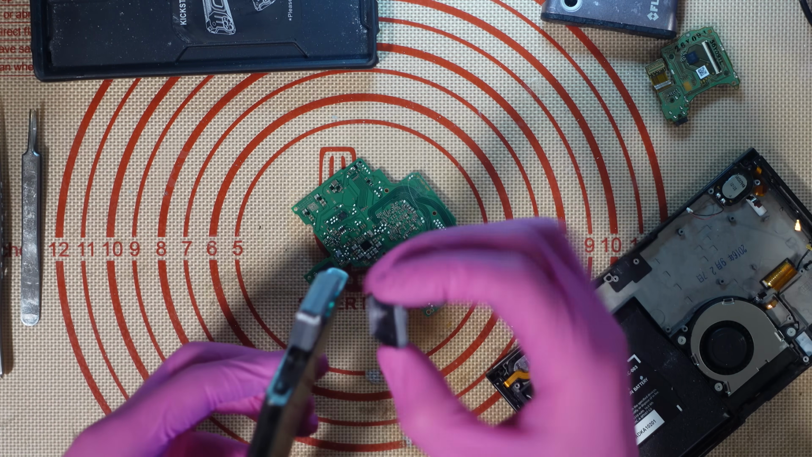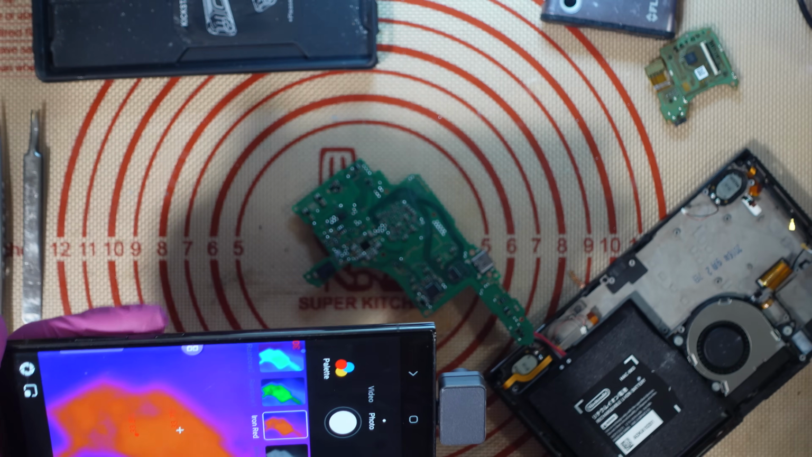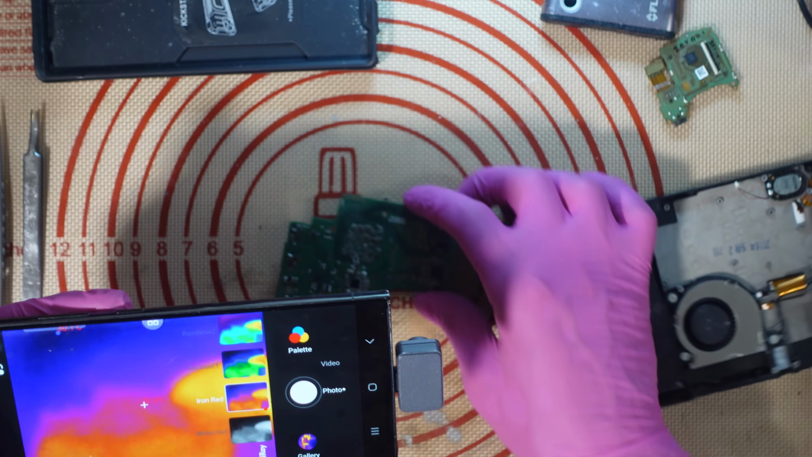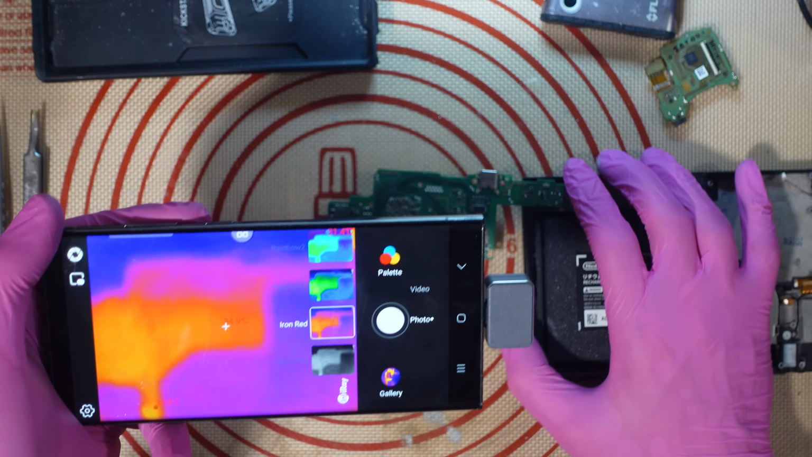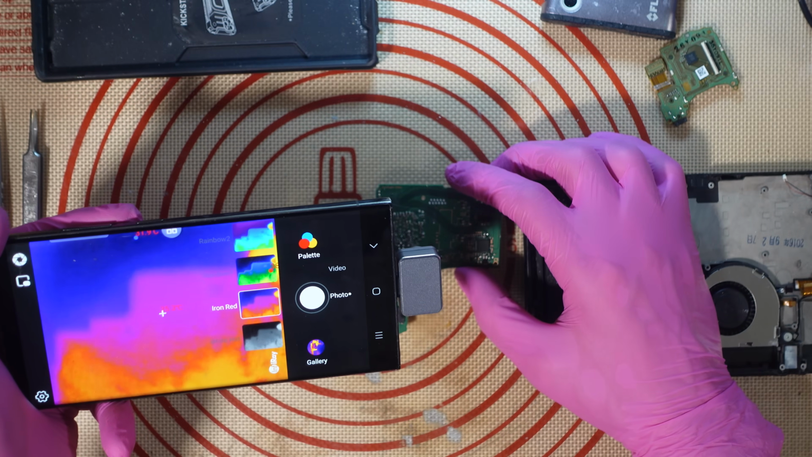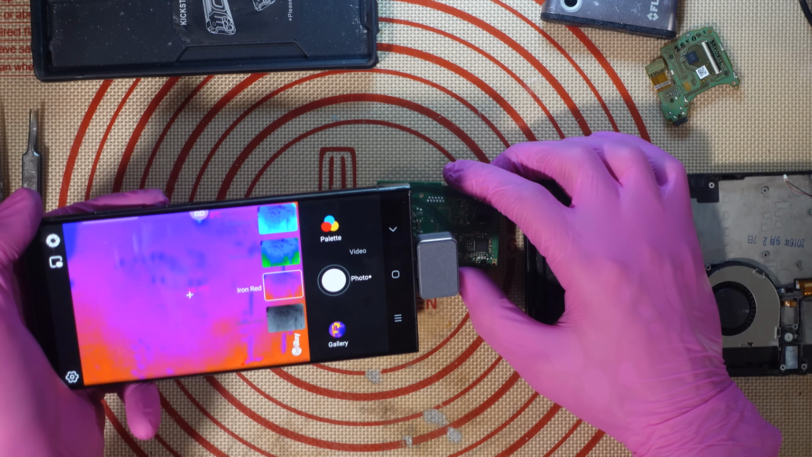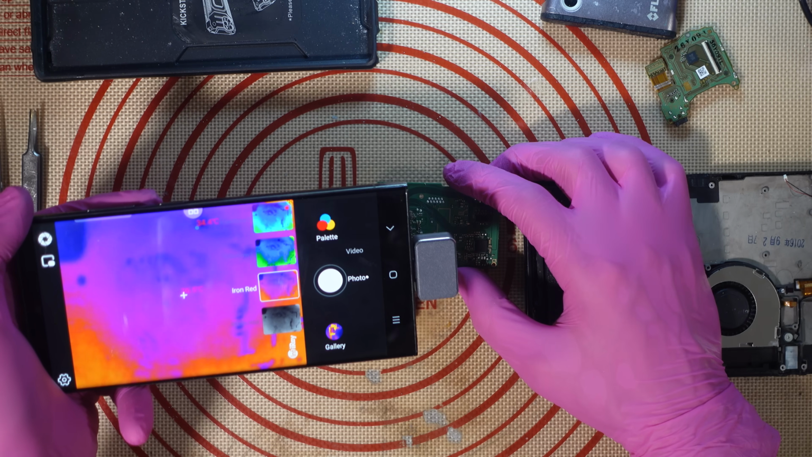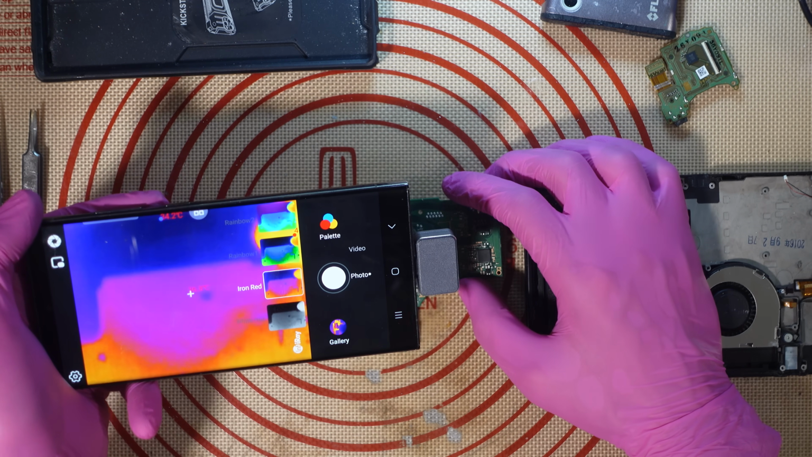Let's stick the macro lens on. This is what I love. This is honestly amazing. So let's just let this refocus itself. But you can see this is blurred with the macro lens right now. However, if we move in real close, we can see individual components. We can actually see individual components.